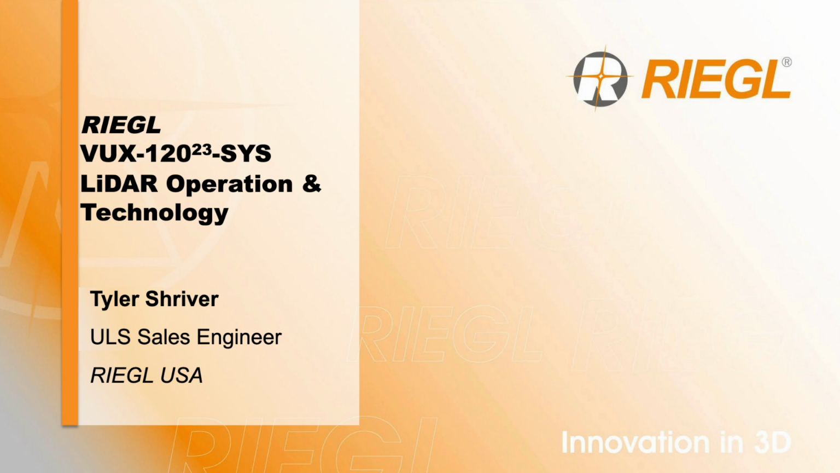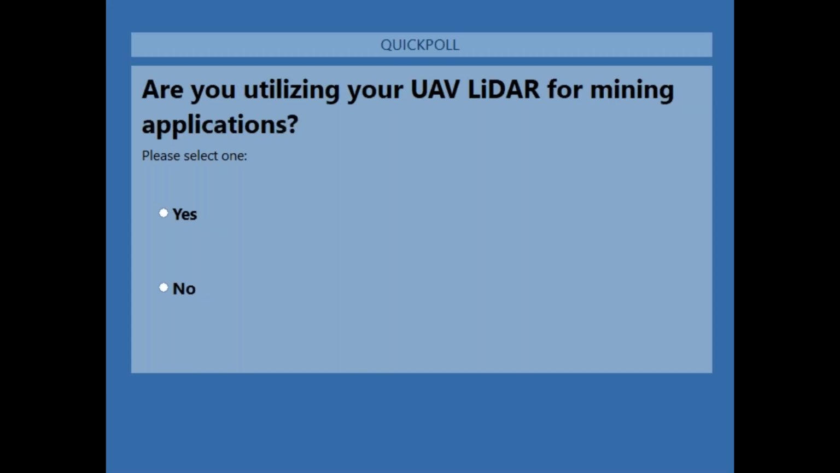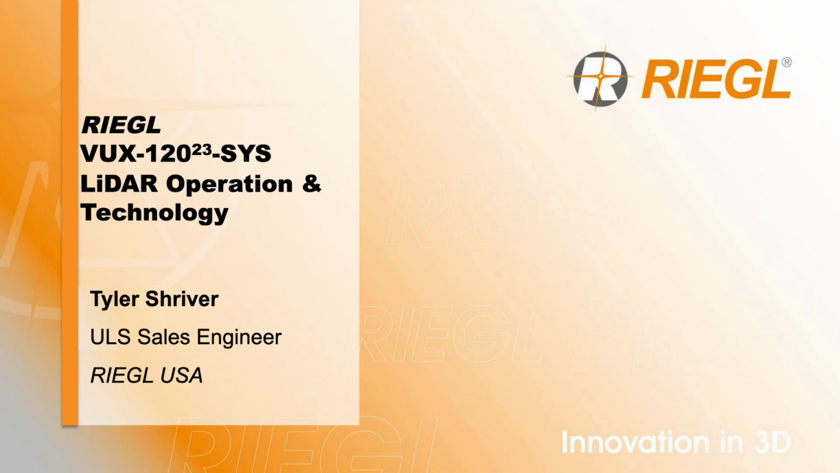To really start out, to get a gauge of where everybody's at with a lot of this stuff, do you currently use UAV LiDAR? Get everybody up in the morning to see where everybody's at. And then if you do currently use UAV LiDAR, are you using it for the mining industry at all? Sorry to surprise everybody with a pop quiz in the morning, but it always woke me up in high school. Again, thank you everybody for attending.